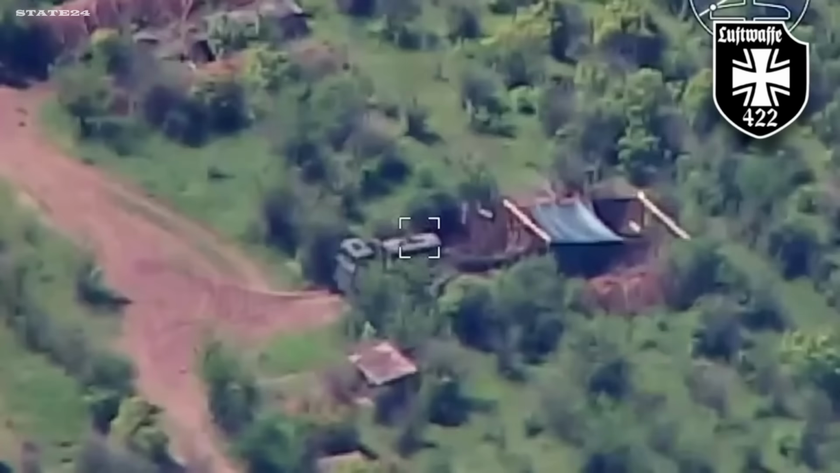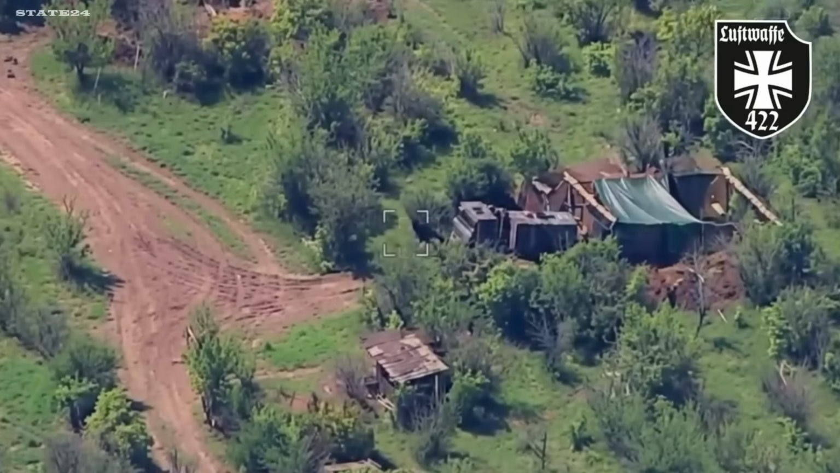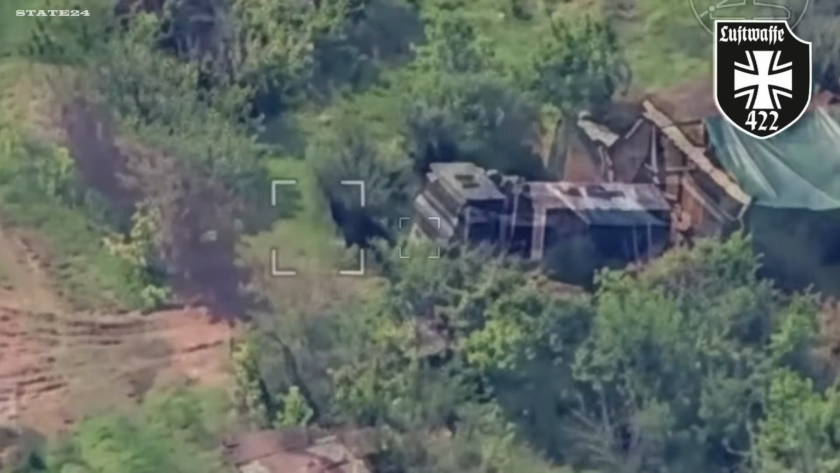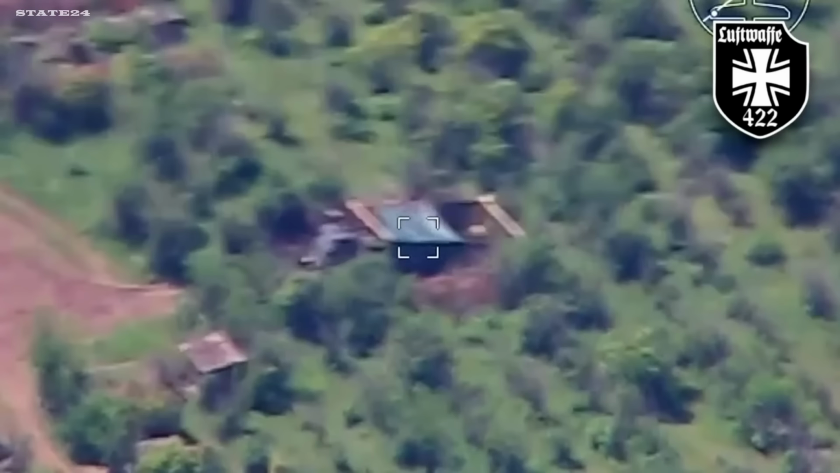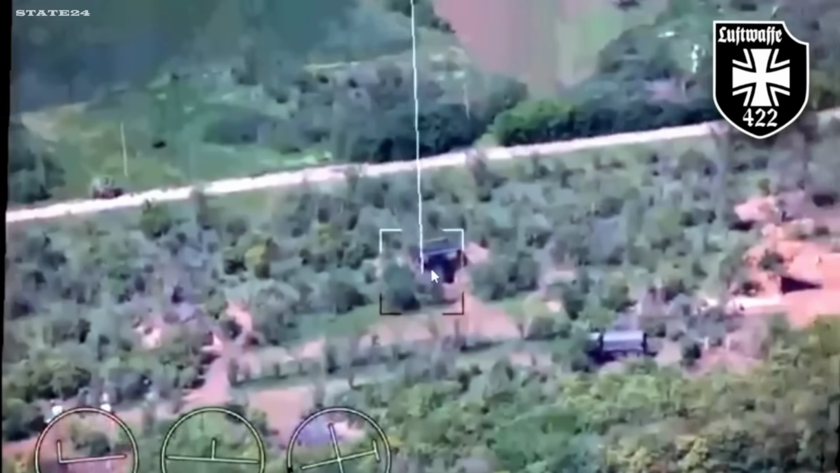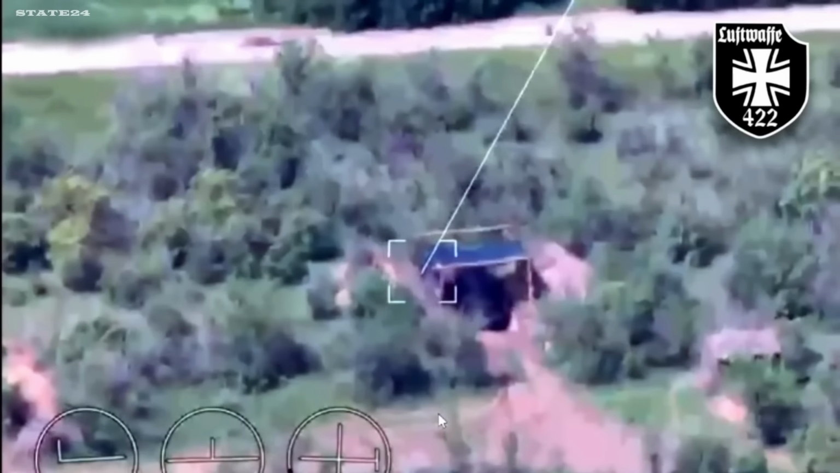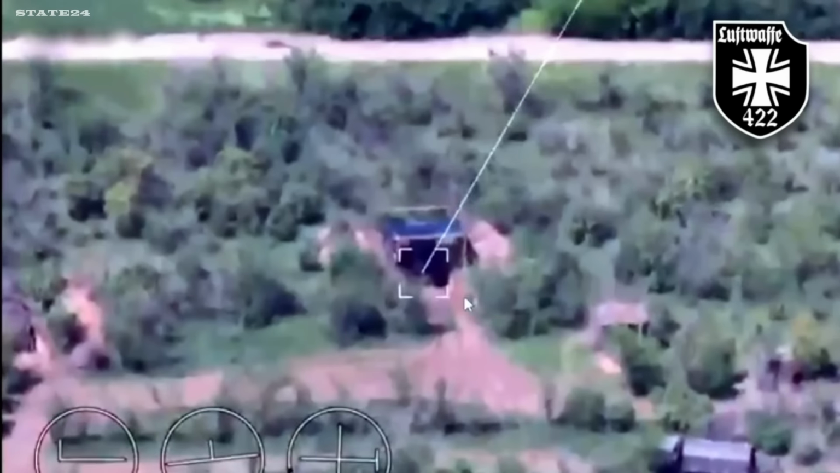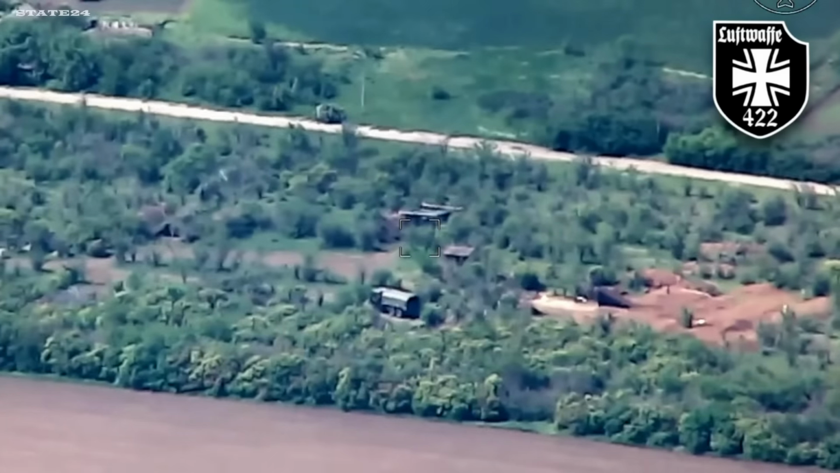Southern Ukraine, Ukraine's 422nd UAS Regiment Luftwaffe unit, a Russian firing and logistics position spotted by reconnaissance drones as soldiers move in. They're still setting up when the kamikaze drone arrives. One strike. The position that was being established is gone before it could function. When a position is struck during setup before it becomes operational, how does Russian command establish any stable logistics infrastructure on this front?